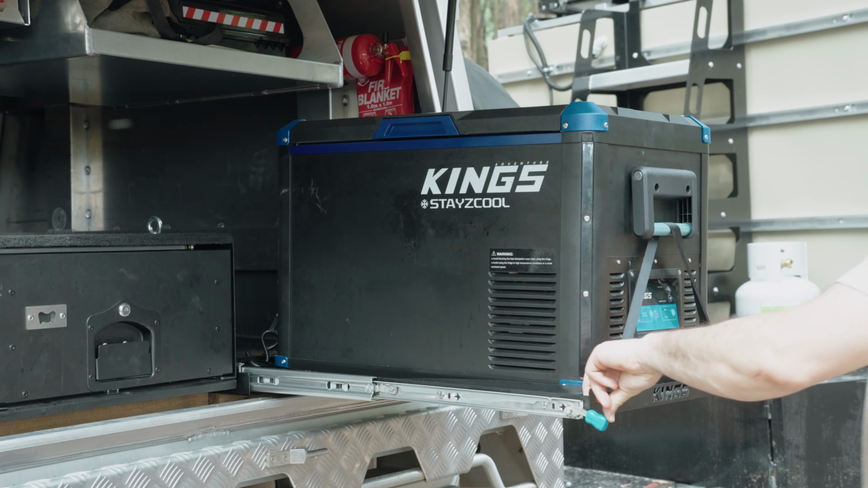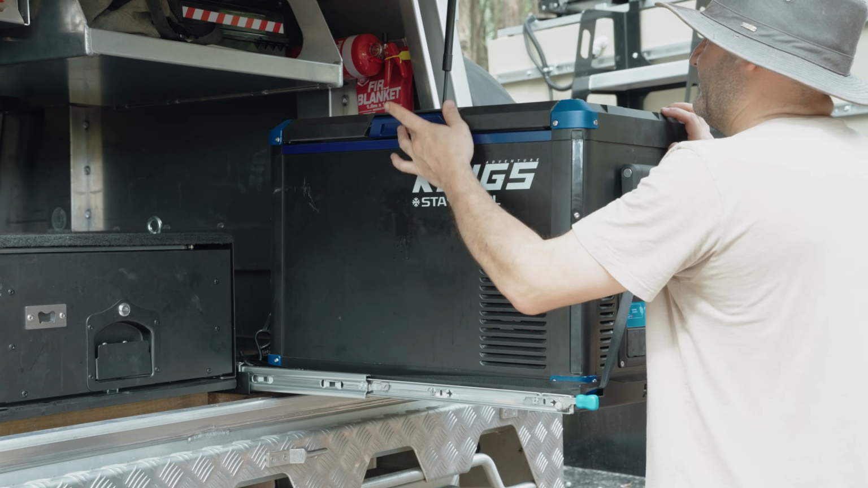The 85-liter upright draws 2.5 to 3 amps when set at 5 degrees. The chest fridge generally draws around 2.5 to 4.2 amps while the compressor is running. So on paper, the upright has the more efficient compressor. It is also the newer fridge.